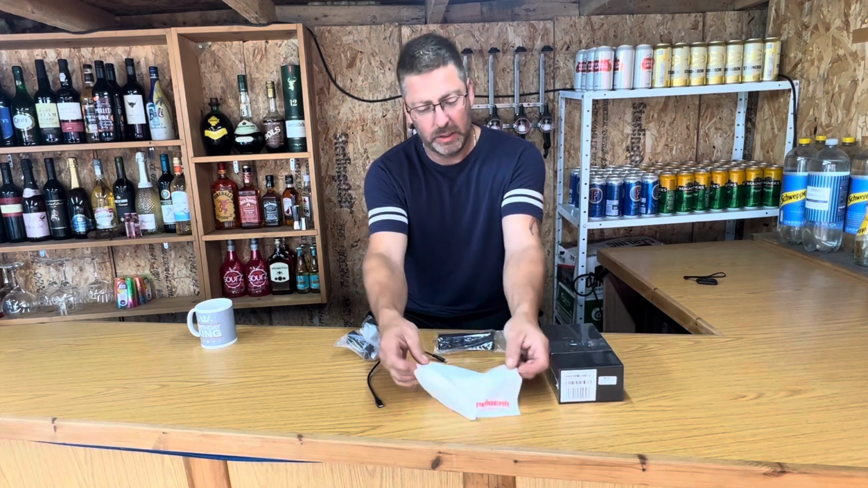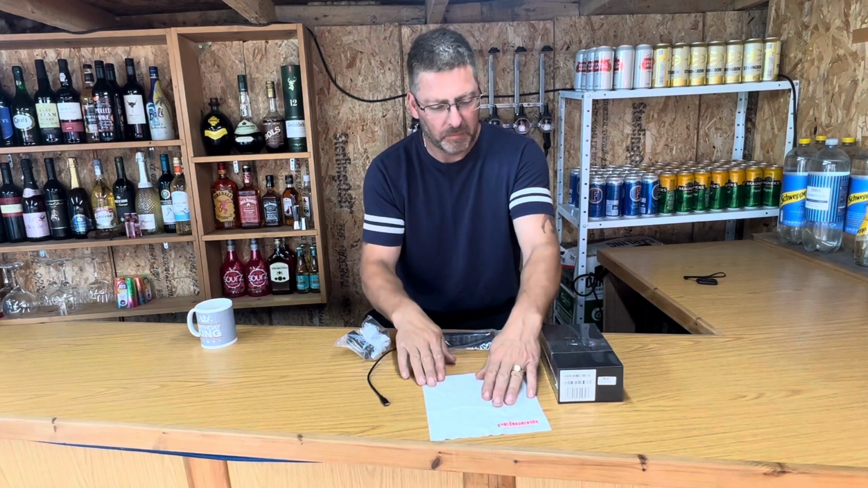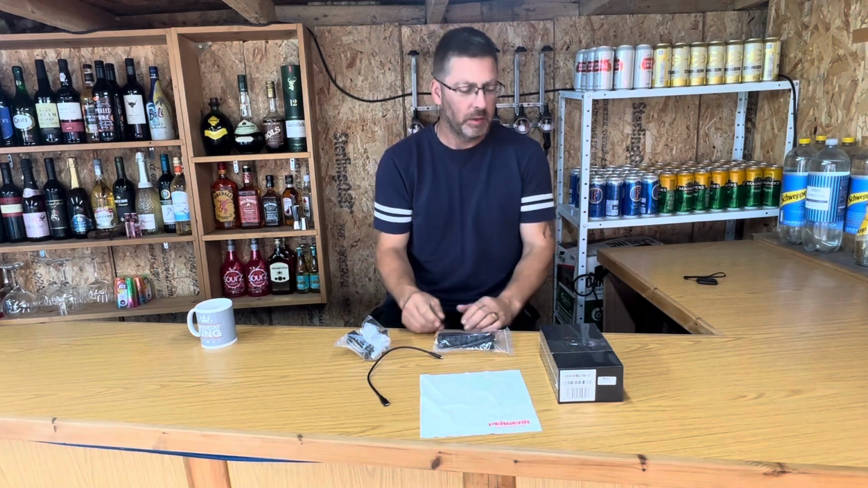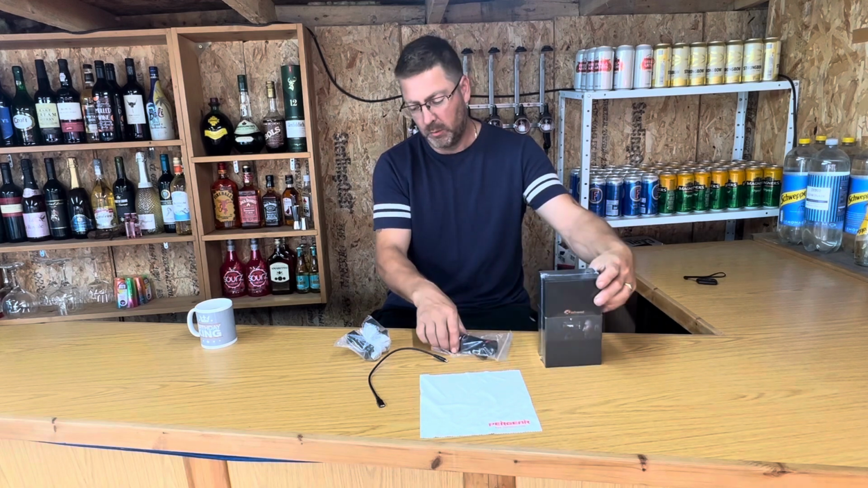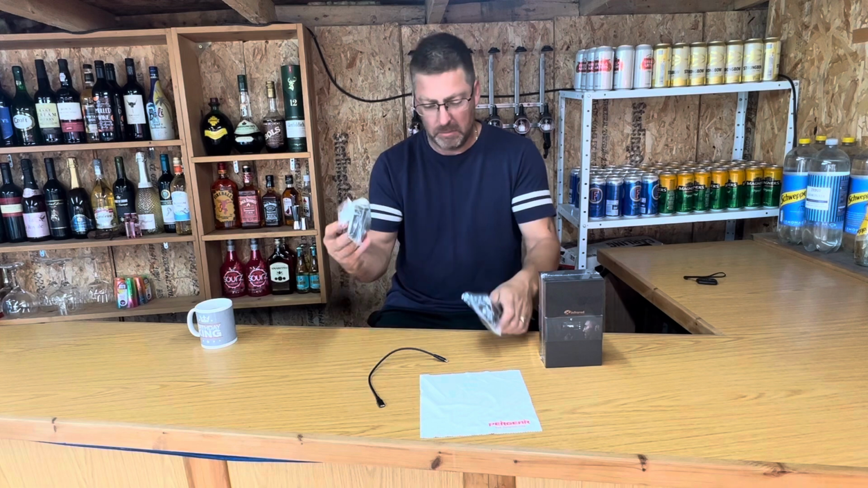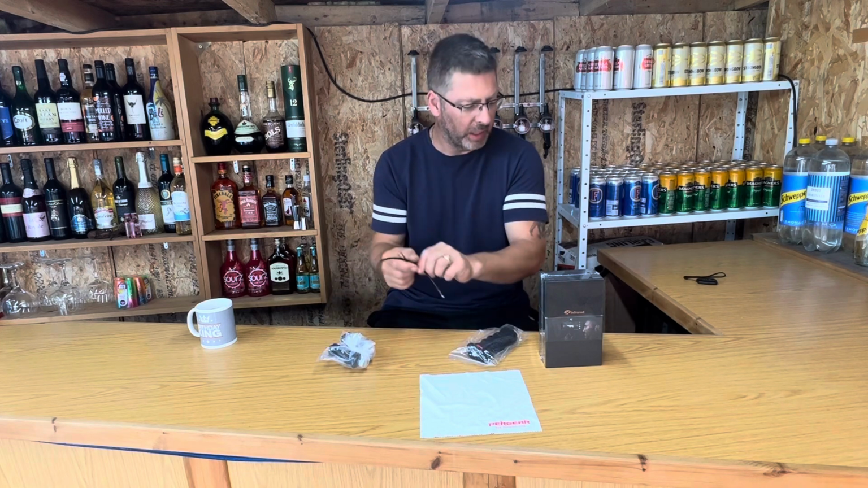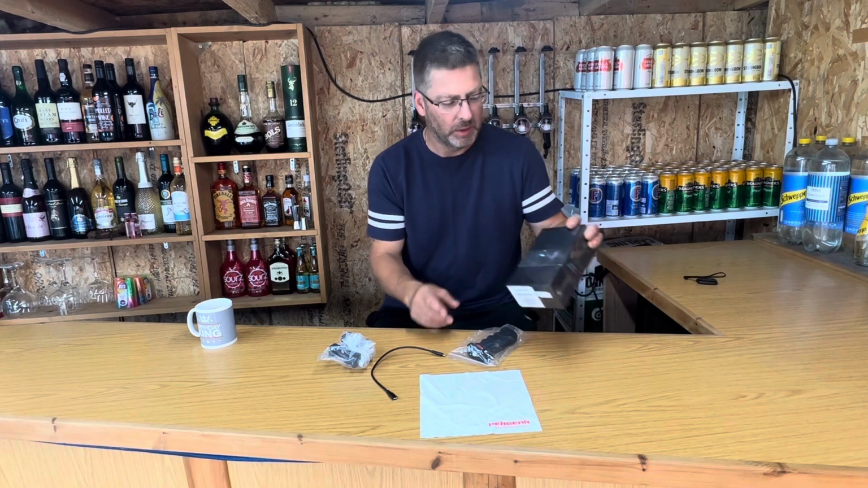So they contacted me. Pergear is the company name. I'll probably put a little link up at the side of me. And what I've been sent is their infrared system with the handheld grip, the mount and the cable, because it's for an iPhone, this one. You can get it for an iPhone and you can get it for Android.